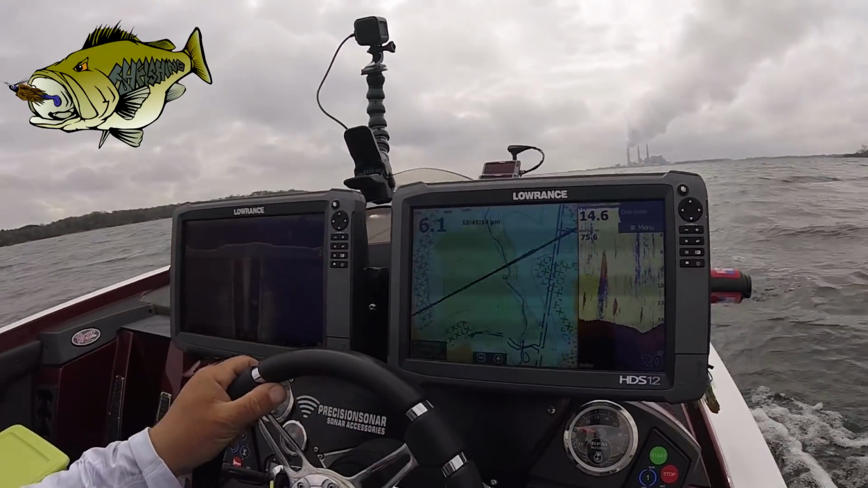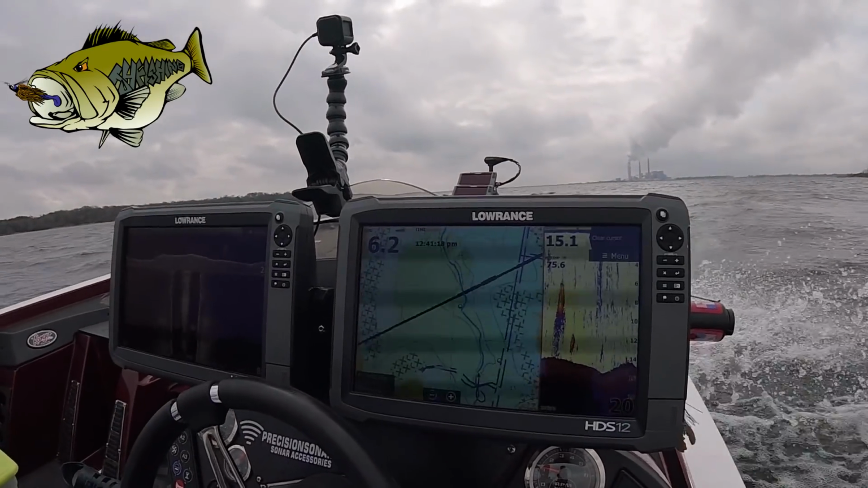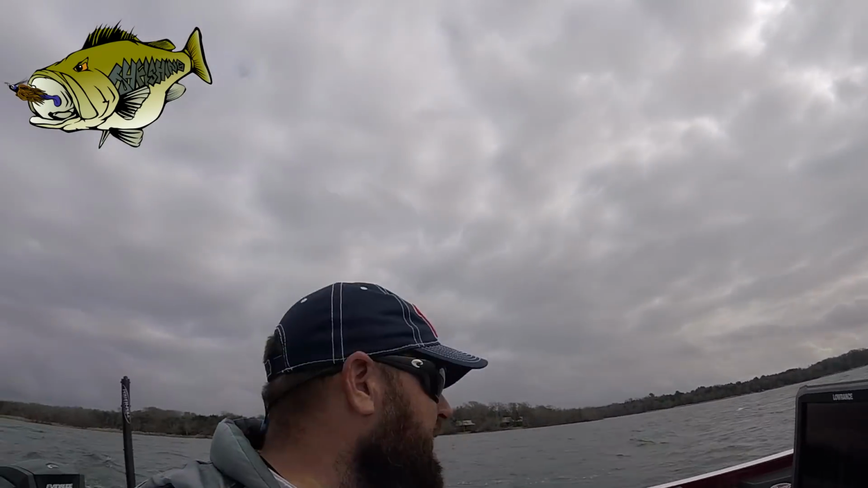So what I want to do is get up there and look for bait, look for fish, and then either crank through it, drag a jig through it, or drag a liner rig through it, and see if I can pop some fish out of there if there's some fish there. So I got my mapping that I just showed you, and I'm going to show you how I use the side scan and the down scan to find out what's actually there. So let's take a look.